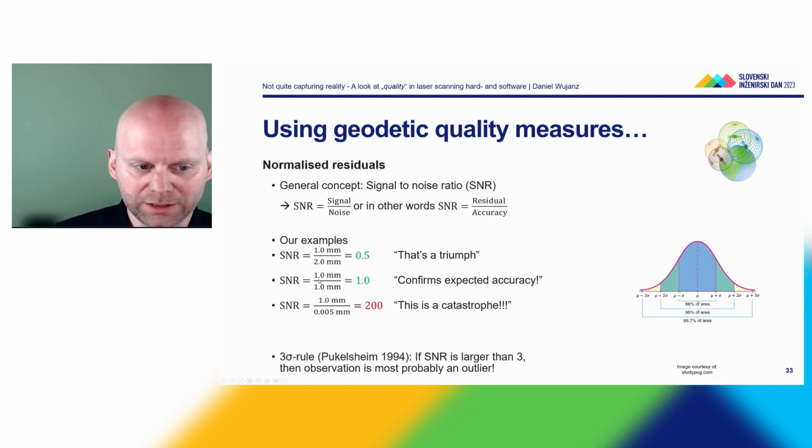If I assumed 1 millimeter and received 1 millimeter, you can see the ratio is 1. So I actually confirmed my expected accuracy. And this is what you always like to see in surveying. You want to prove that your assumed accuracies are the ones that you receive. This is, again, what every surveyor dreams of. And this is a catastrophe because you can see the ratio between 1 millimeter and 5 micrometer is 200. So we have performed 200 times worse than expected. And again, this is a catastrophe.